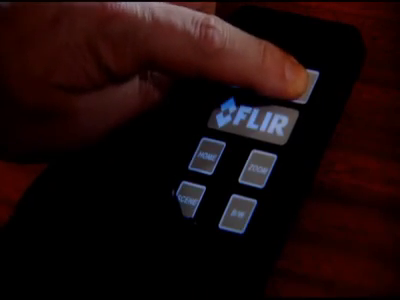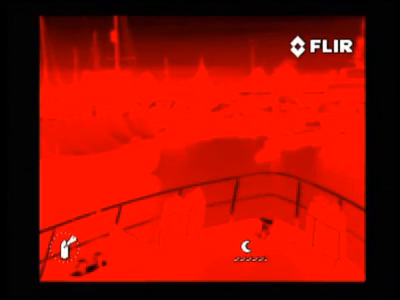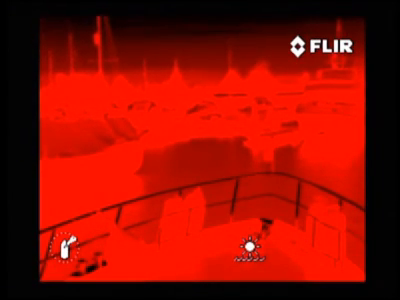The dim button can be used to change the brightness of the control panel. Thanks to small icons placed at the bottom of the thermal image, the captain can see in which direction the navigator is looking, whether it's in the home position or not. Also, other settings of the camera can easily be read from these icons.